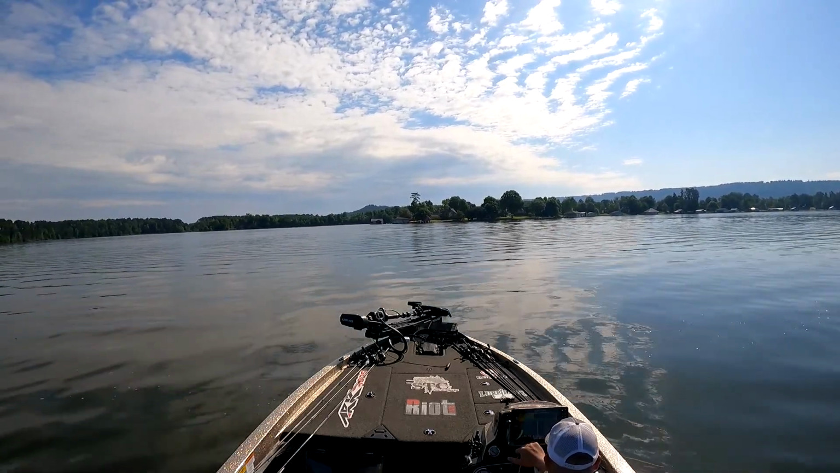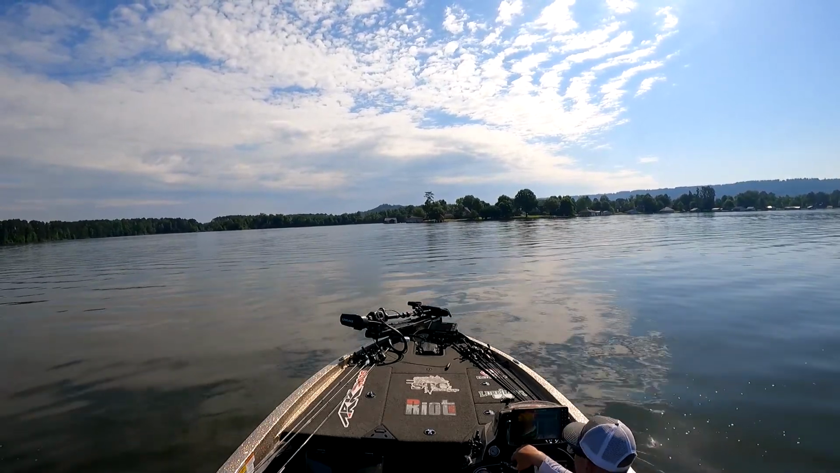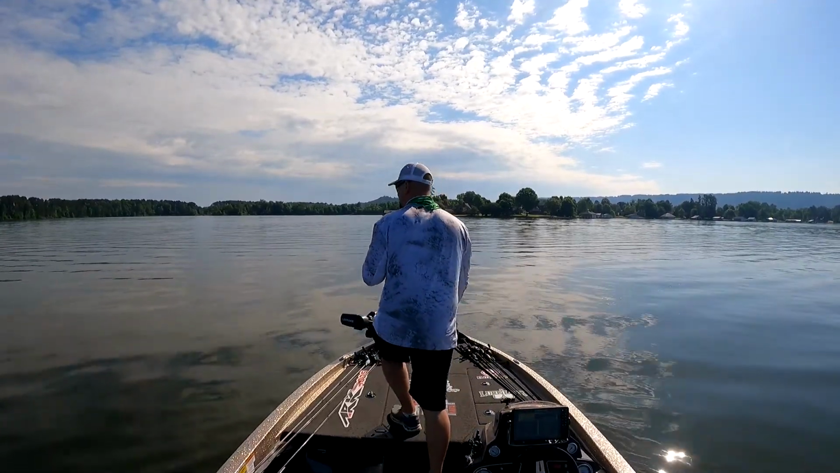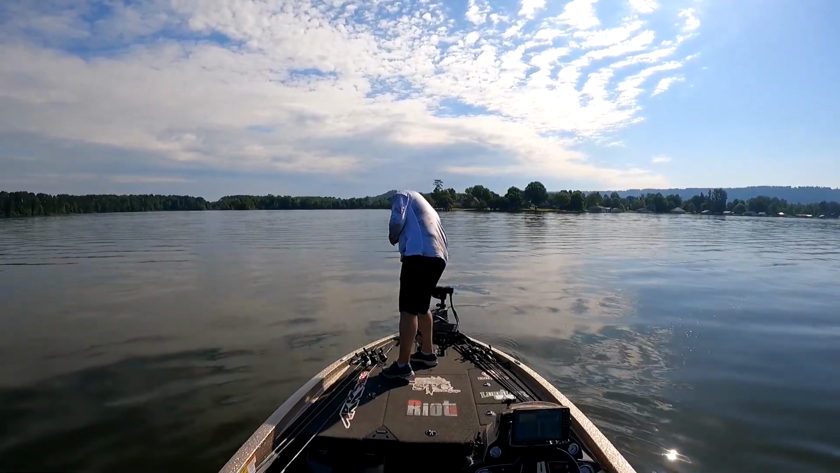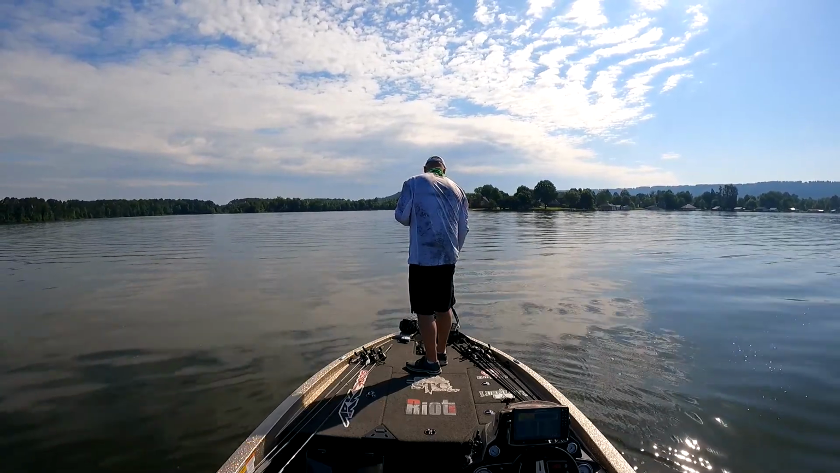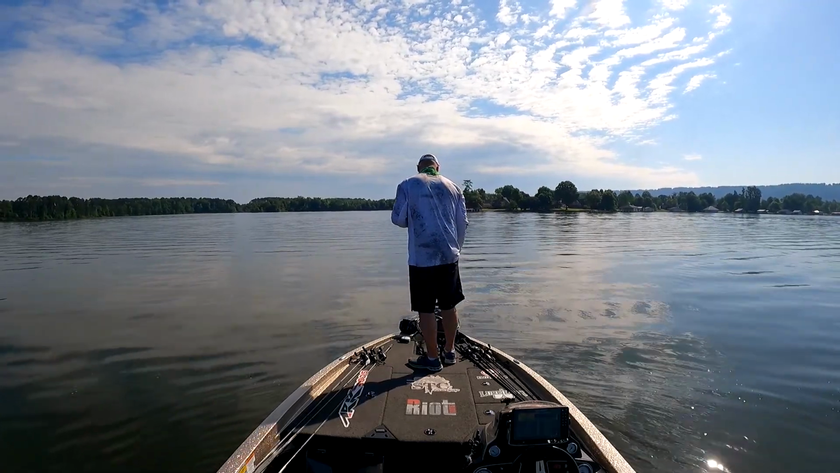There's just a bunch of them down there, right on the bottom. There's some shad around, so. Yeah. I'd love for this to be a big school, but it's probably like 200 fish down there right now. And some good ones, on the active target. Yeah.